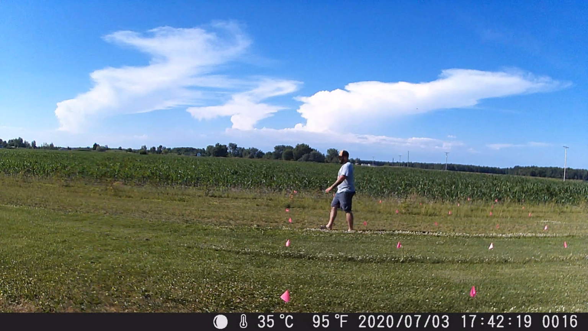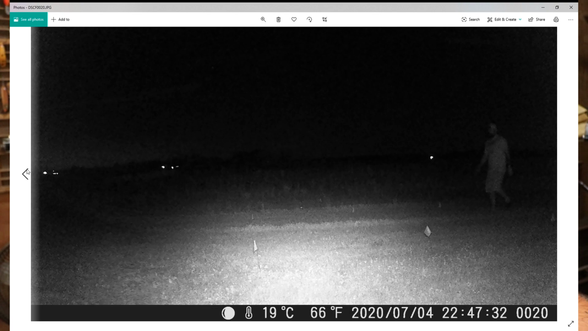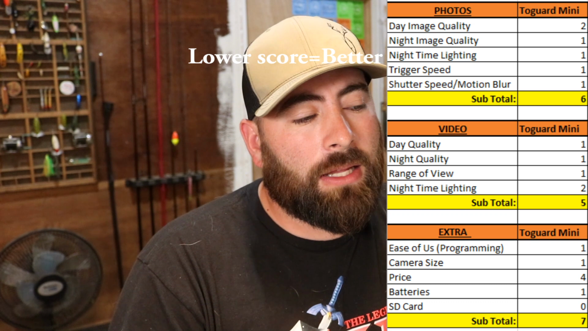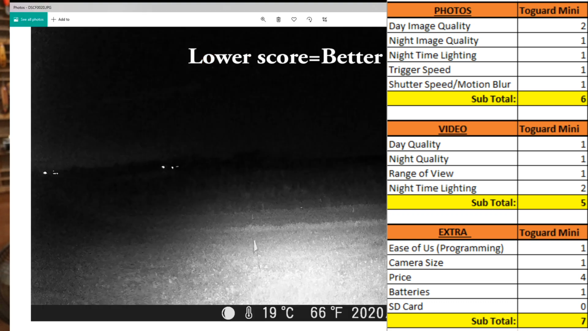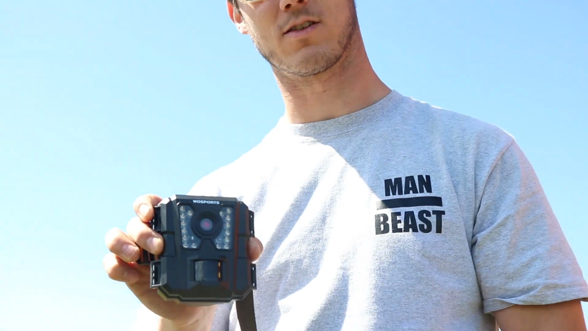It caught me nice, perfectly just coming into frame at 30 feet. And nighttime quality photos, great. Again, you can see out there at least 50 feet with this light, so it's getting good range with this light, clear on top of it, which is odd. Trigger speed was good. It did kind of get dim on that second and third burst because I had it on a 3 camera shot, but not bad.